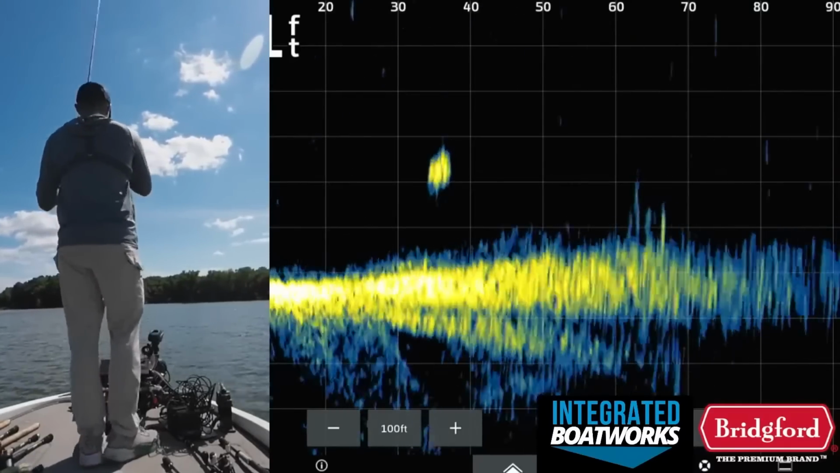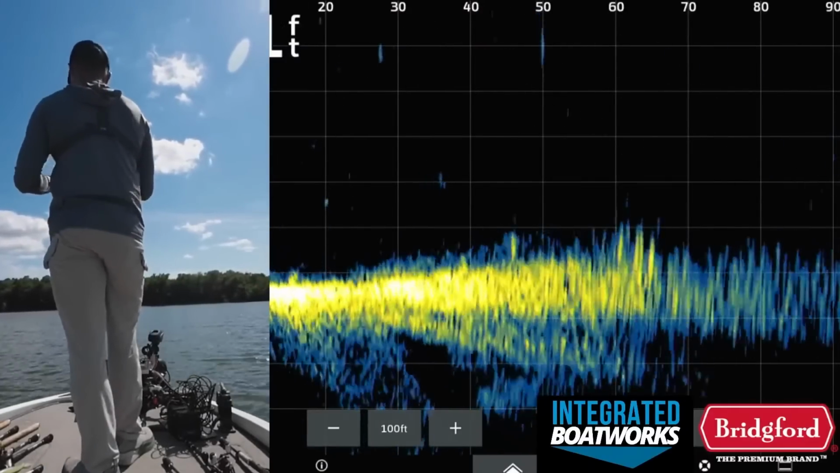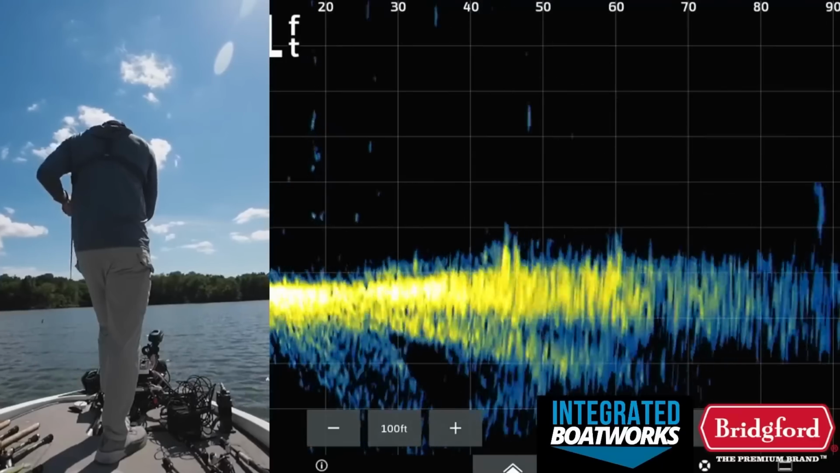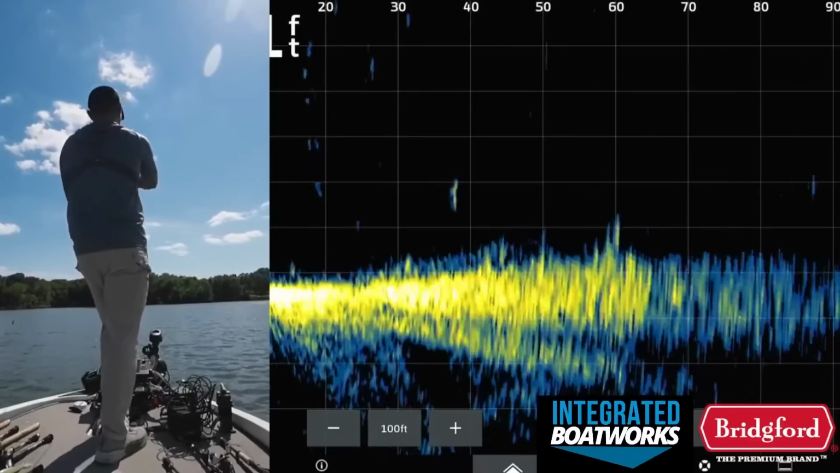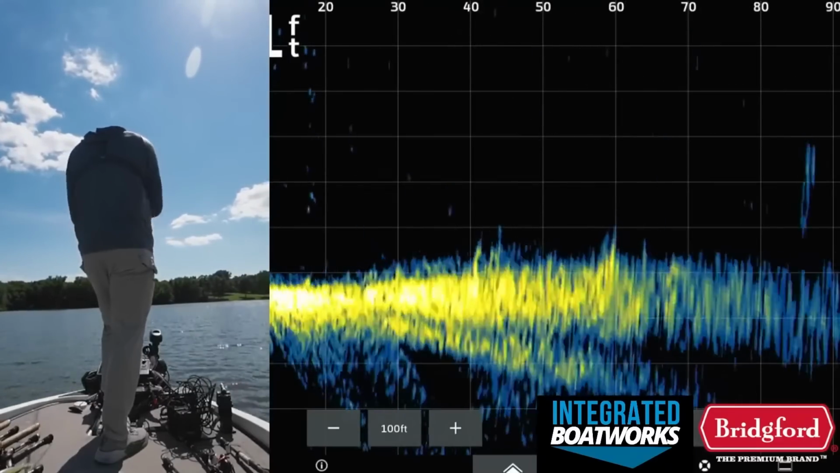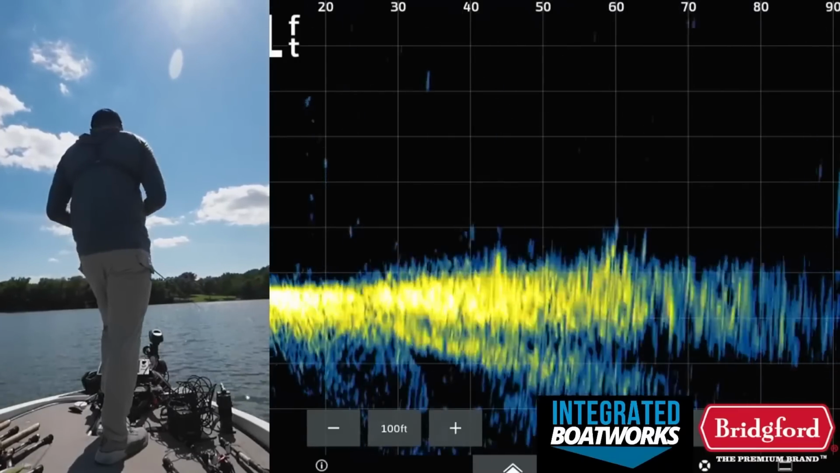There's another pile right there. It's a very subtle brush pile right there, but you can see it down there, 60 feet out. It's very subtle though. It's just some logs really is all it is. There's some fish down around it though.